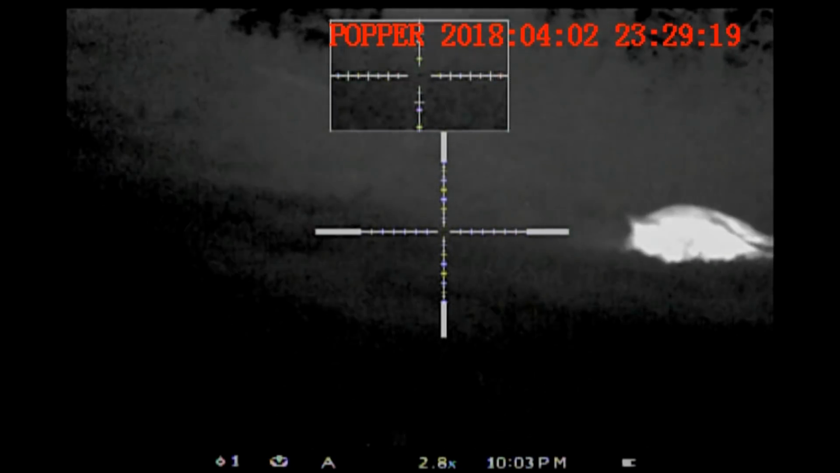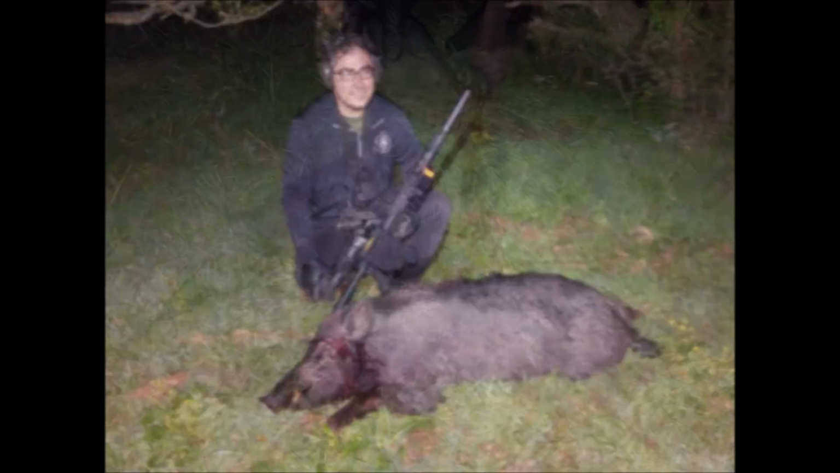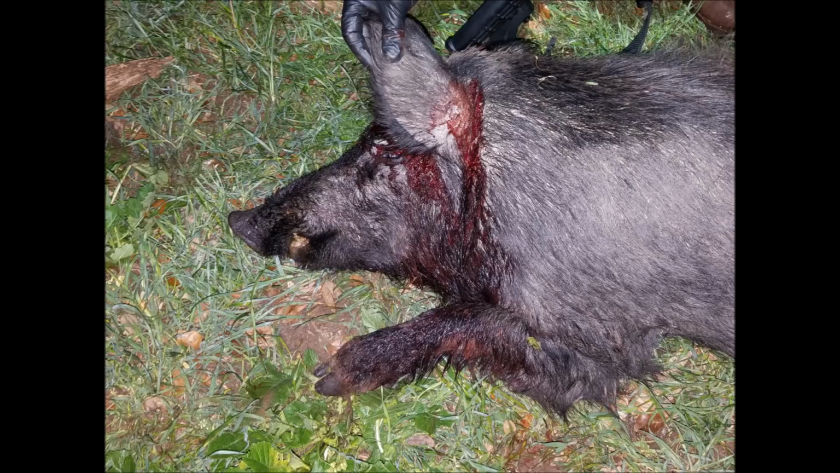Yeah. Good looking boar, came in at 175 pounds. Ben's initial shot was behind the ear. Apparently did not do any cerebral damage. And that is why the hog was not dead.